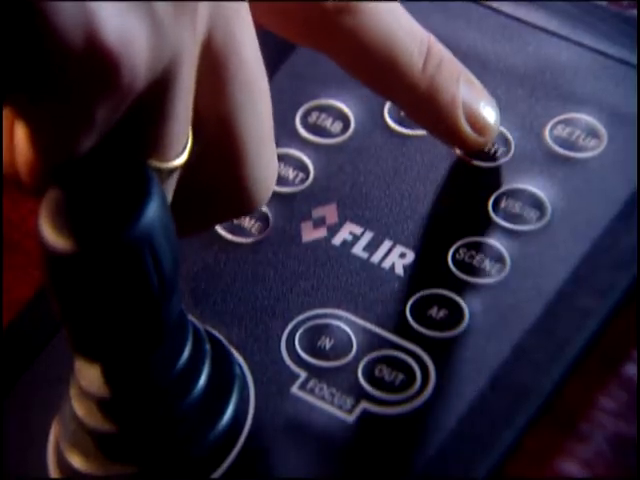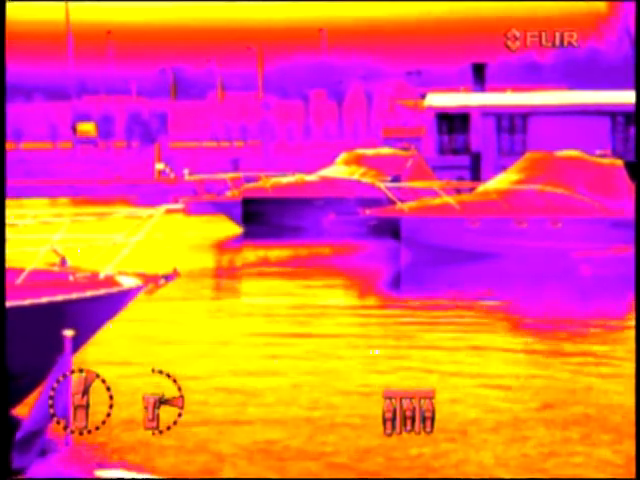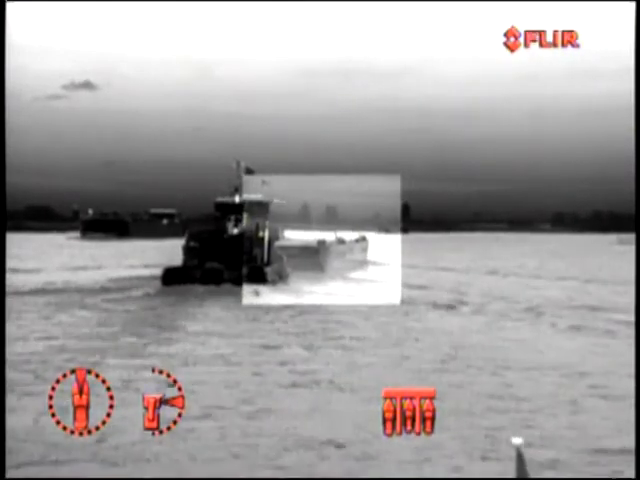The Night button toggles between the available image presentation modes: Black Hot, Fusion, Rainbow, Red Hot, and White Hot. The Visible IR button switches between the thermal and visible light cameras and back.